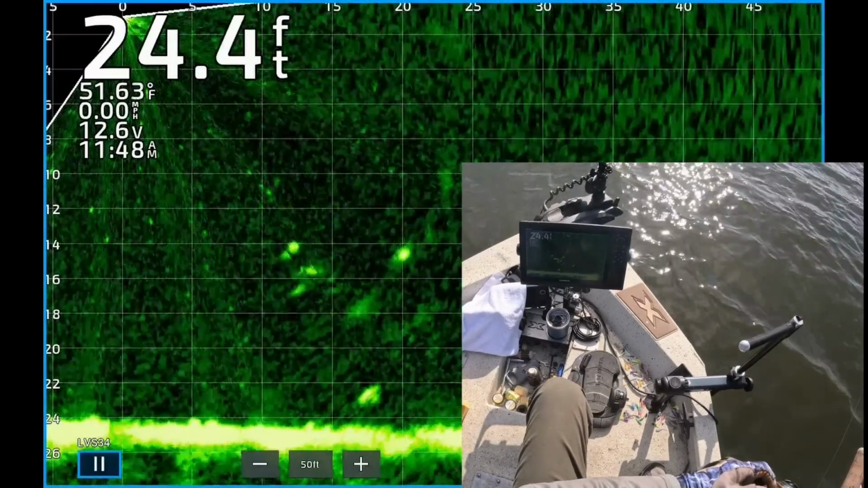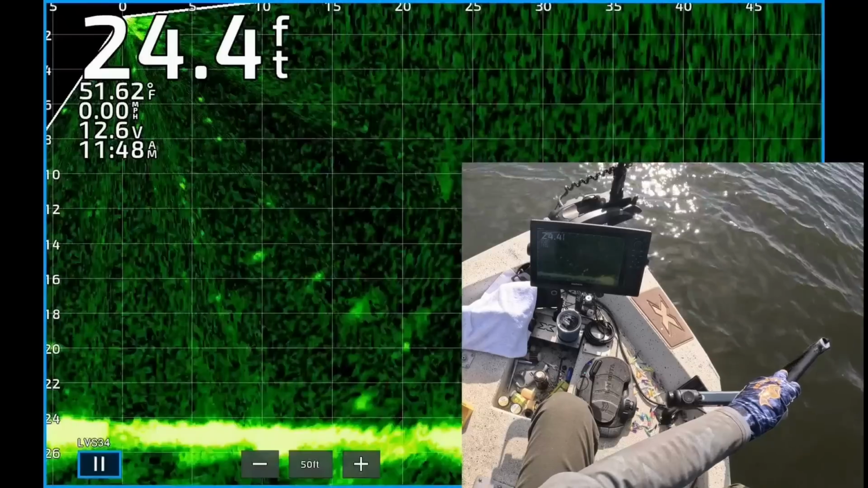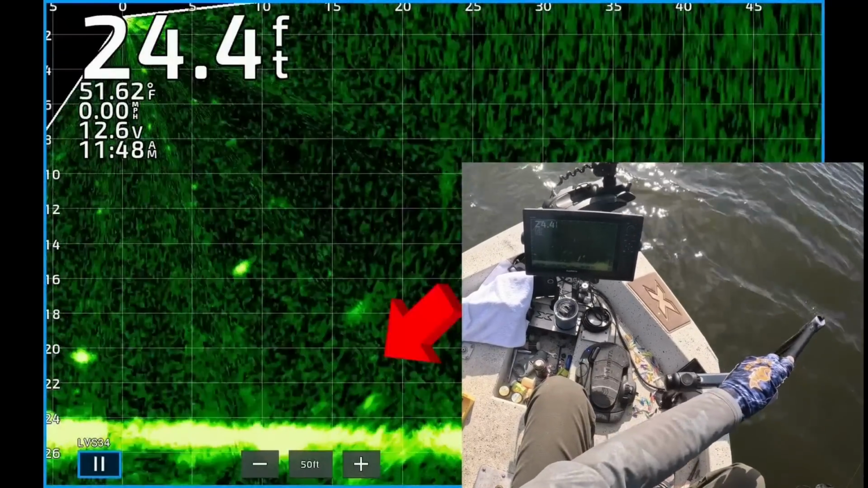I fished for over an hour without a bite. I tried different colors and sizes and finally downsized to a tiny little jig and started getting bit. I'll show you exactly what I was using to catch them.